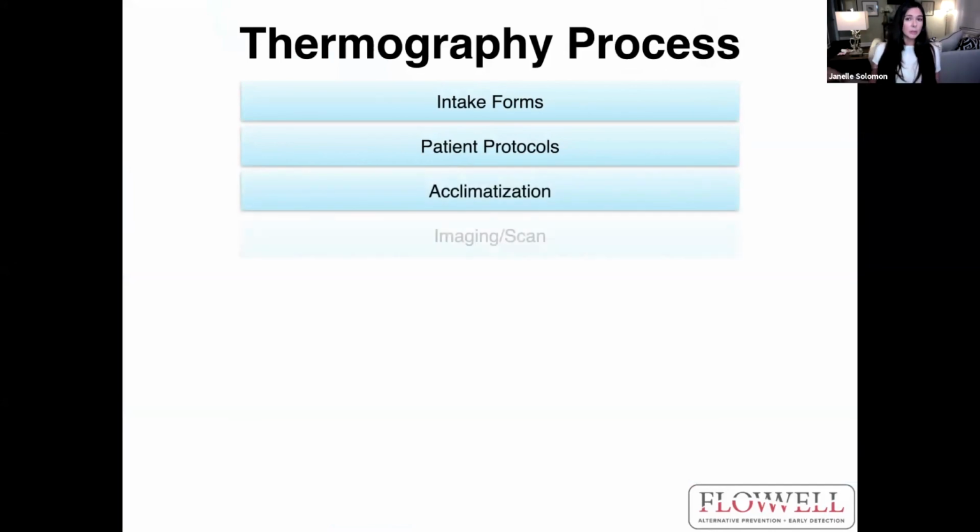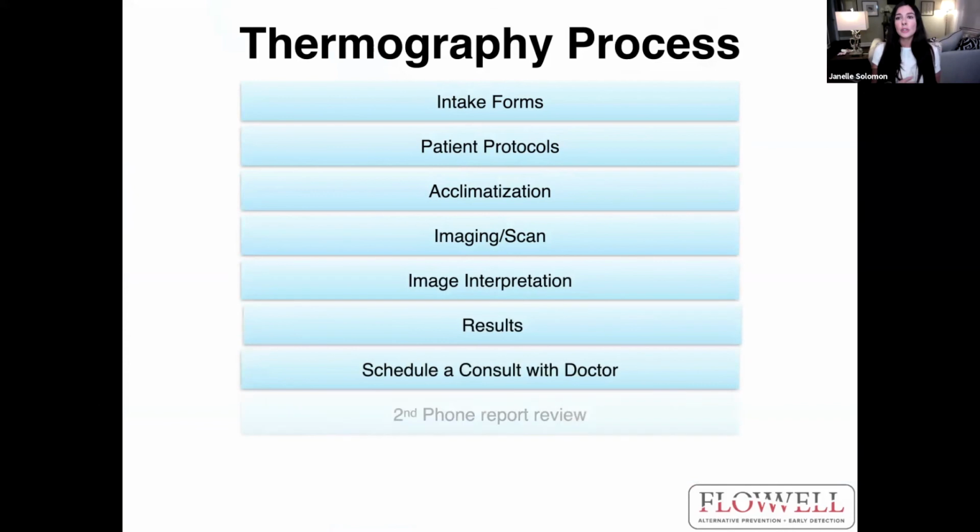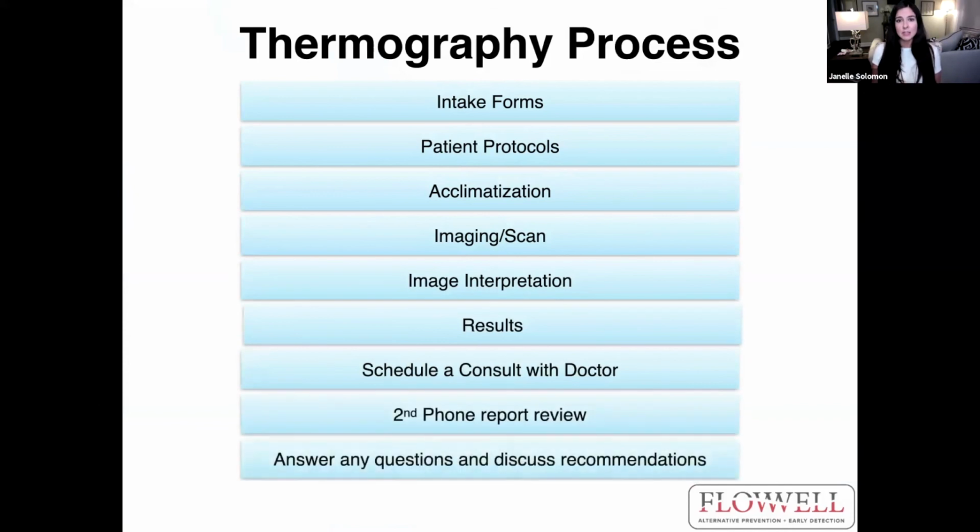And so here's a little bit about the process, just so you guys know. What you'll do is you'll fill out your new patient intake forms. It's all online. Be as detailed as possible with that process so that the interpreting doctors can review your information. Once they receive your images, they can put all your information together and create your report for you. And the patient protocols are extremely important as well. You want to read those over and make sure you follow instructions.